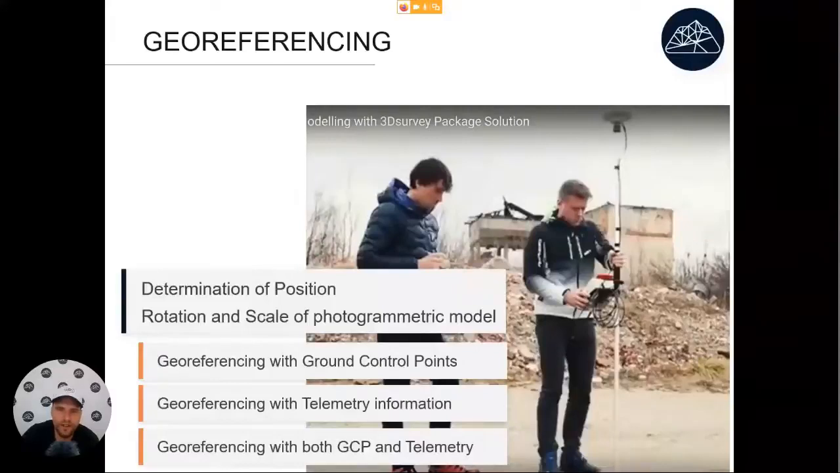We have an option to georeference with ground control points. Prior to flight, we will place some ground control points on our terrain and we will measure them with a total station or a GPS. Then in the next step, we find those ground control points in our photos and we use that information to make our results accurate.